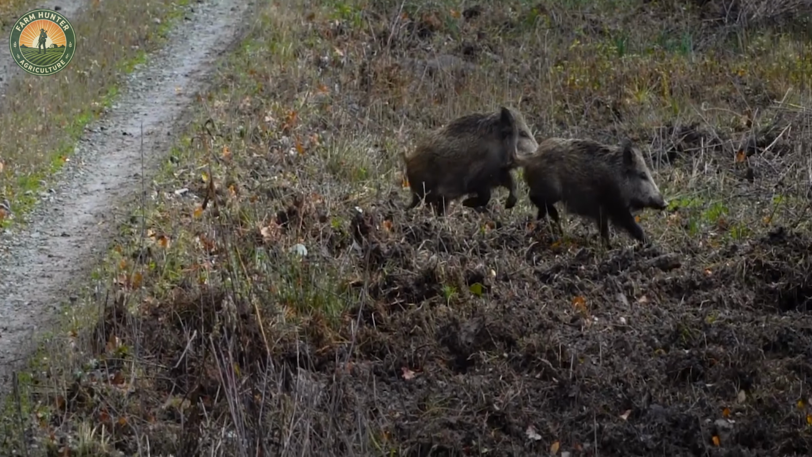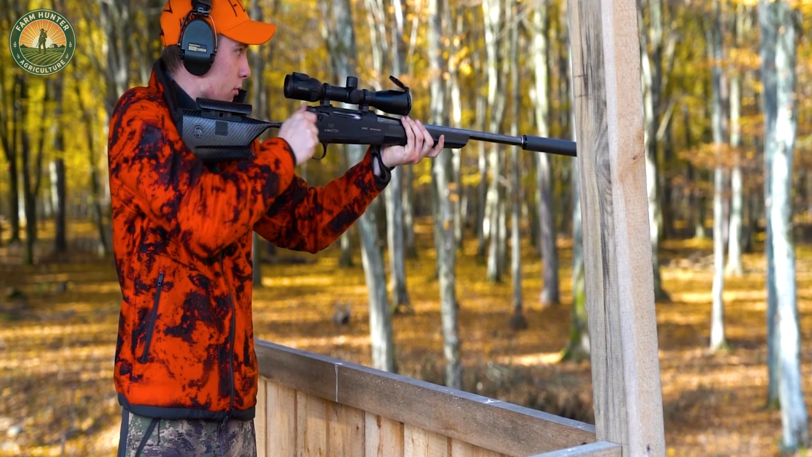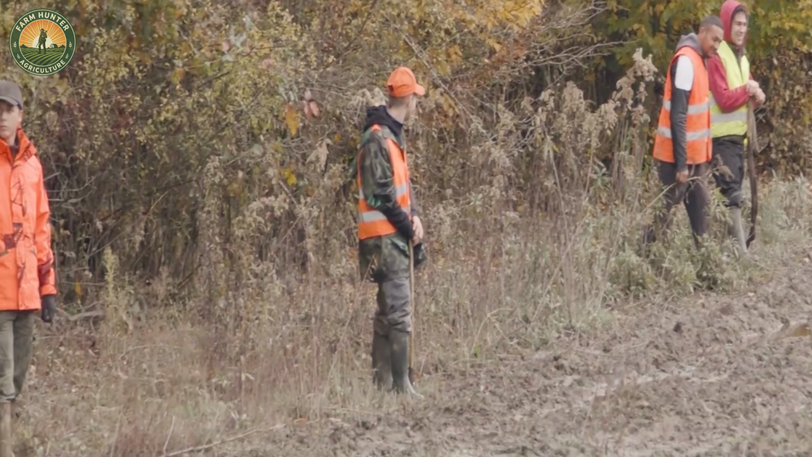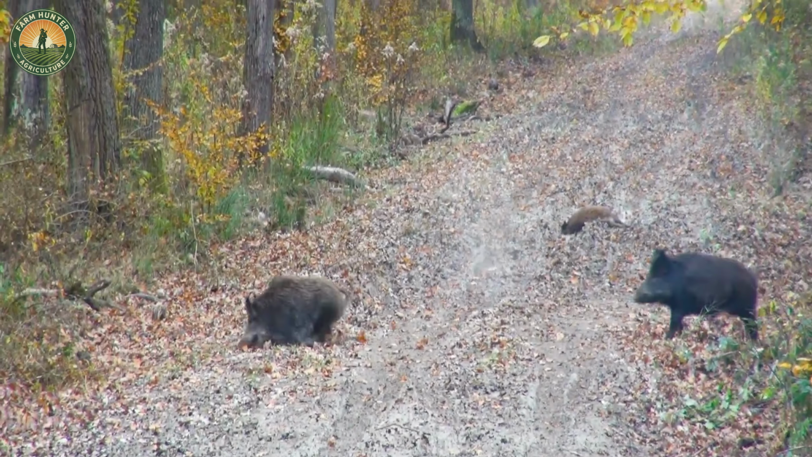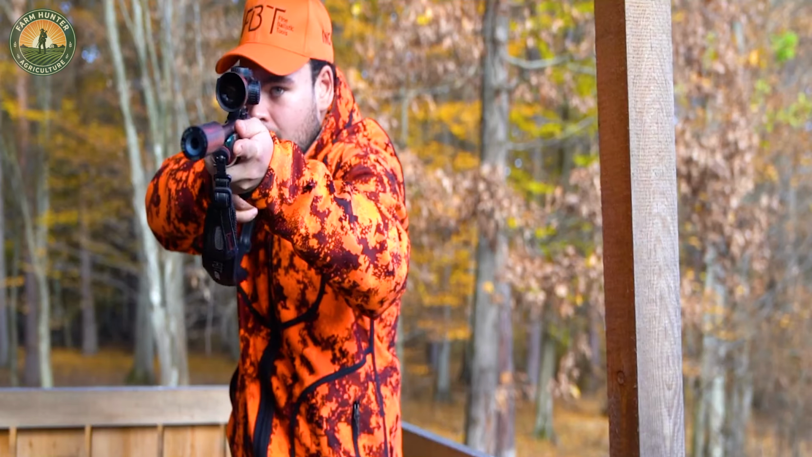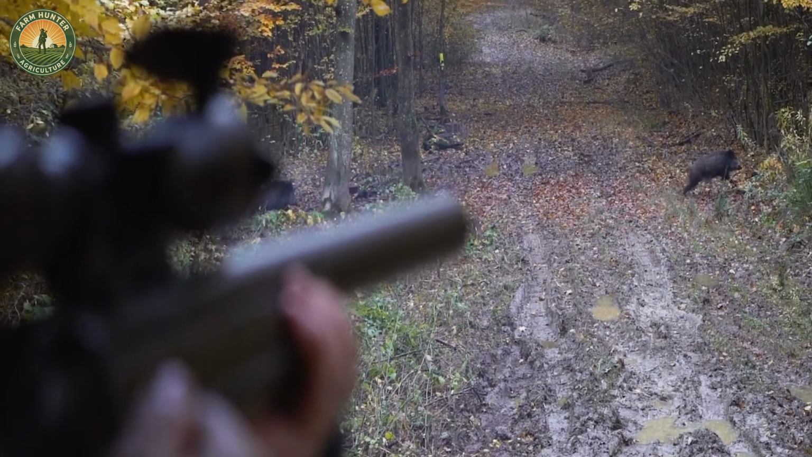The hunt was a success, with the hunter, backed by the team, taking down 5 wild boars, each around 88 lbs. This achievement brought both excitement and satisfaction, fulfilling their craving for the thrill of the chase. Smooth coordination among team members was key, letting them work together effectively to reach their goal. The teamwork and unity played a major role in securing this positive outcome.